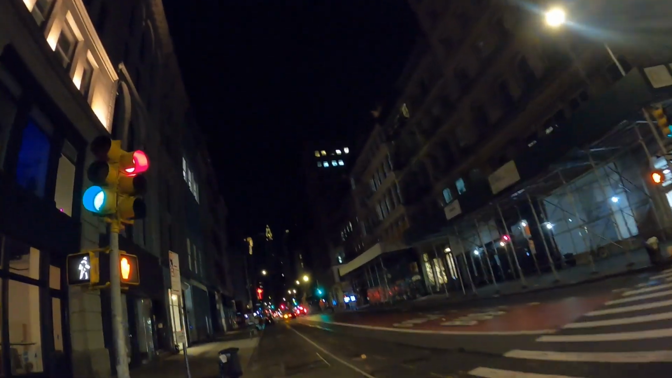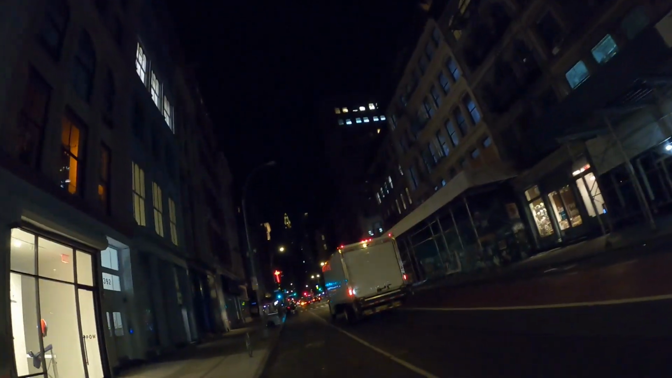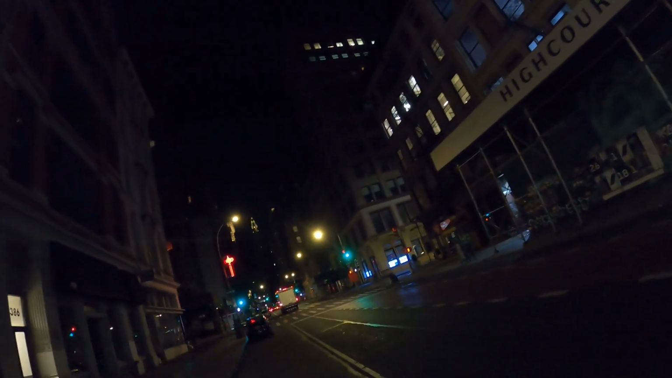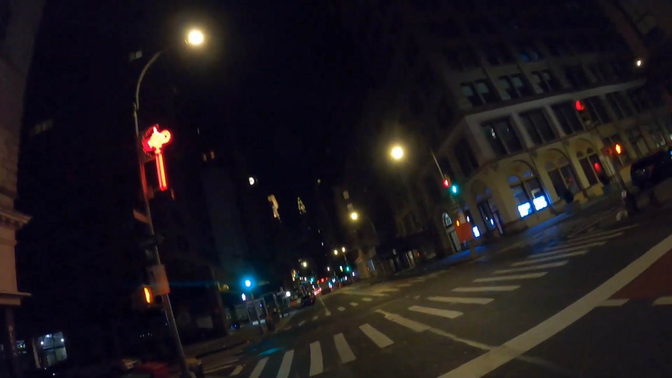And because Canal Street is busy, Broadway's a little bit busy here too, but also Broadway is pretty much a direct route to the Brooklyn Bridge, so that's another thing.